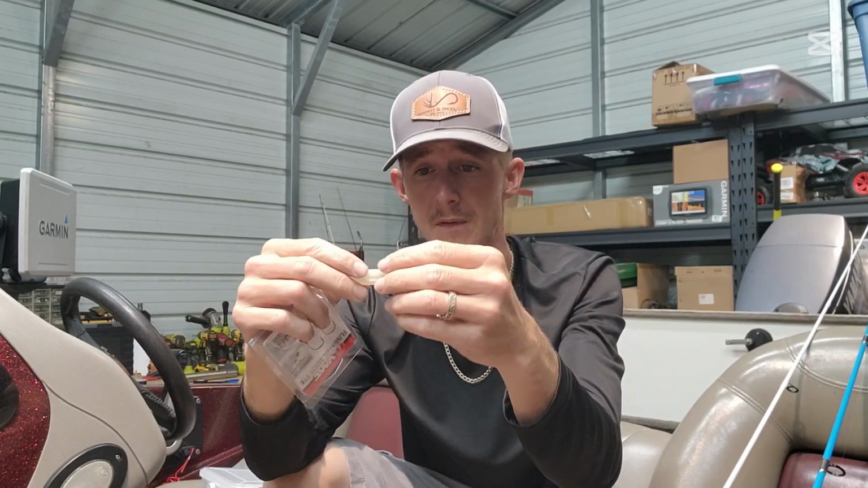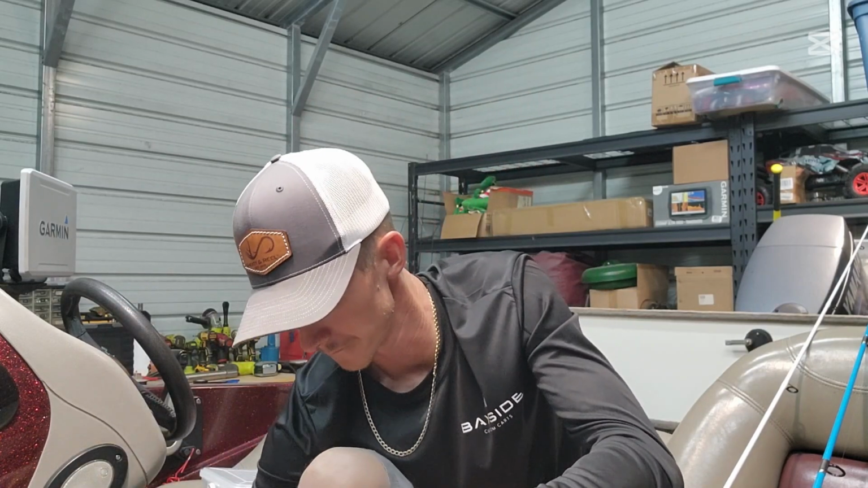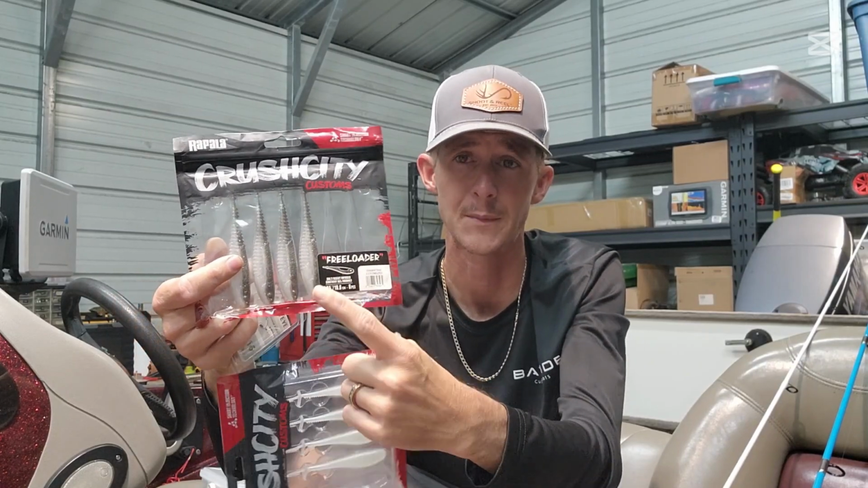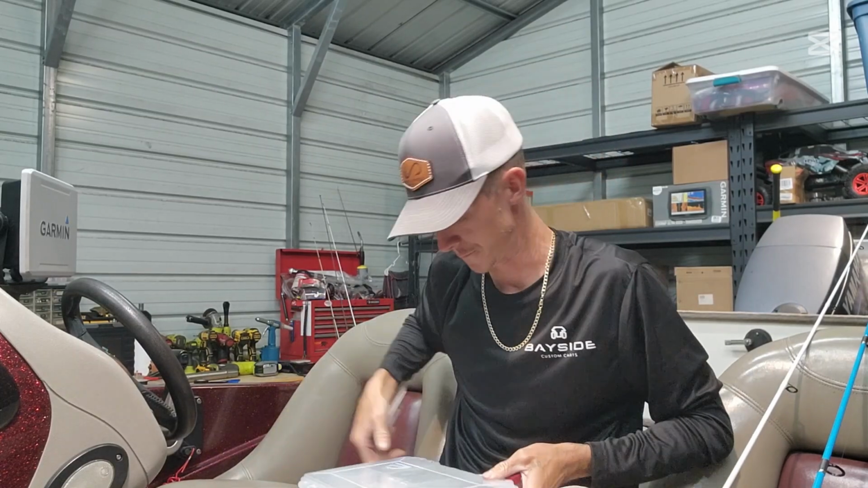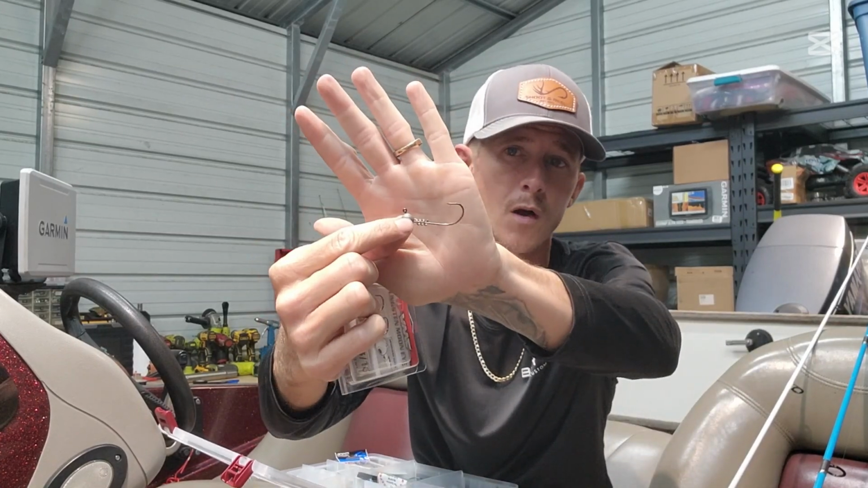The Mooch Minnow has TPE in it, so it's like an Elastech. The Freeloader is just like your standard plastic. So this type of bait right here, you can use a screw lock jig head. This is a VMC screw lock jig head.